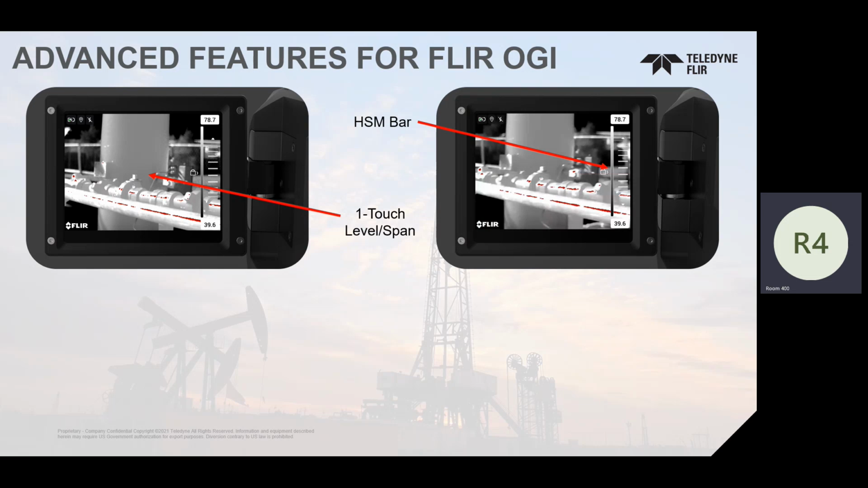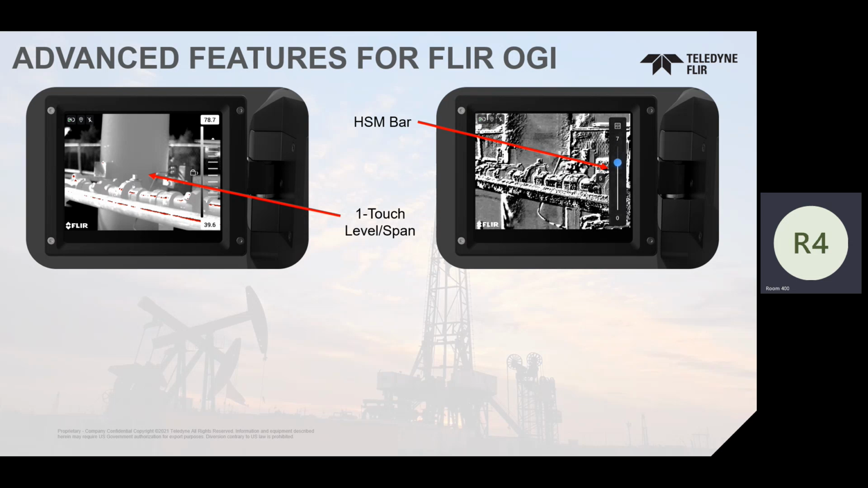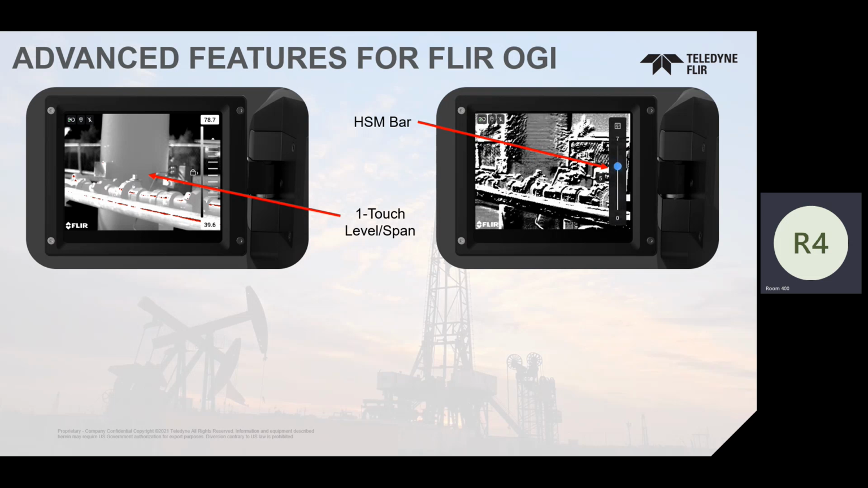If you're using the HSM, some people didn't like that you had to go into another menu and click it. Anytime you go into HSM, you simply touch here and it's just a slider bar. Go all the way down to 1, up to 7, leave it at 3, 3.5, middle of the road, whatever it is.